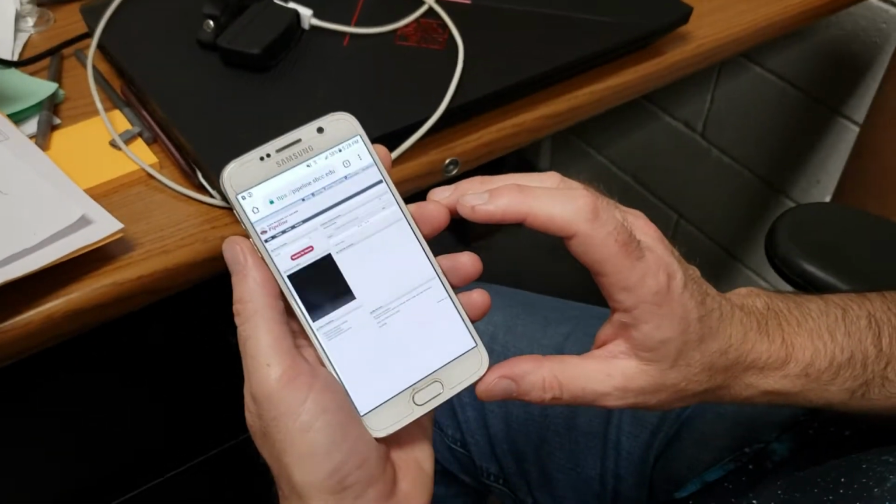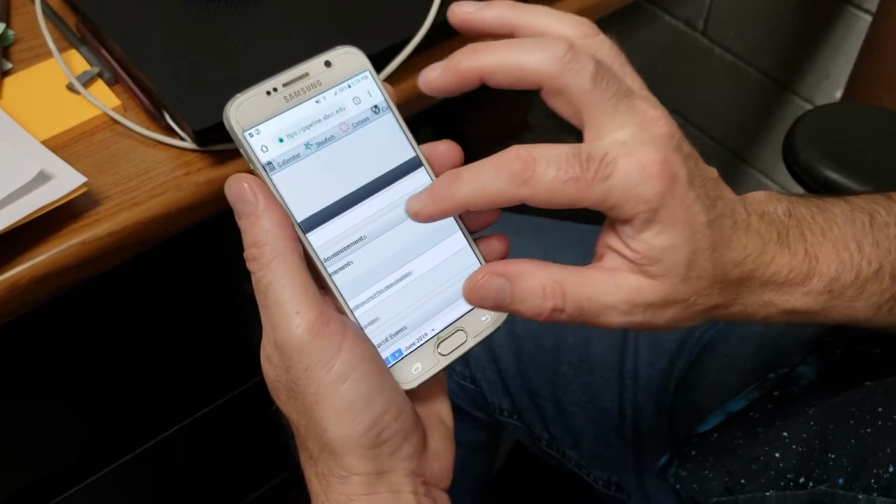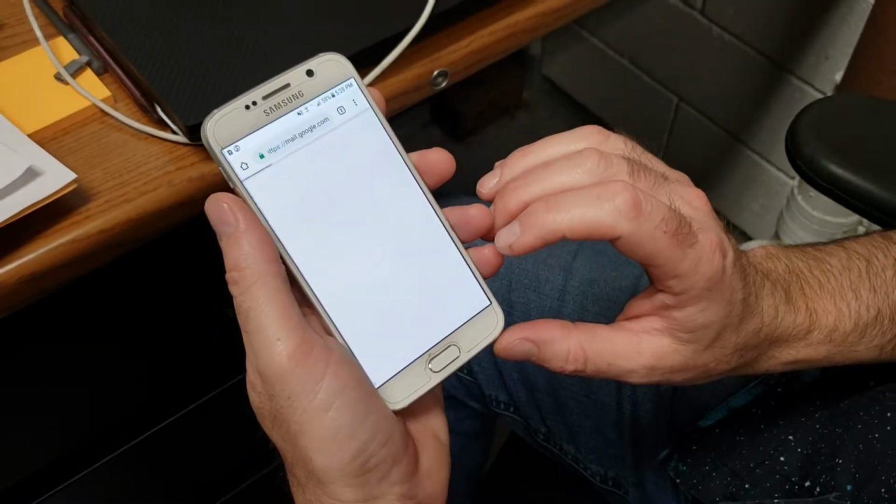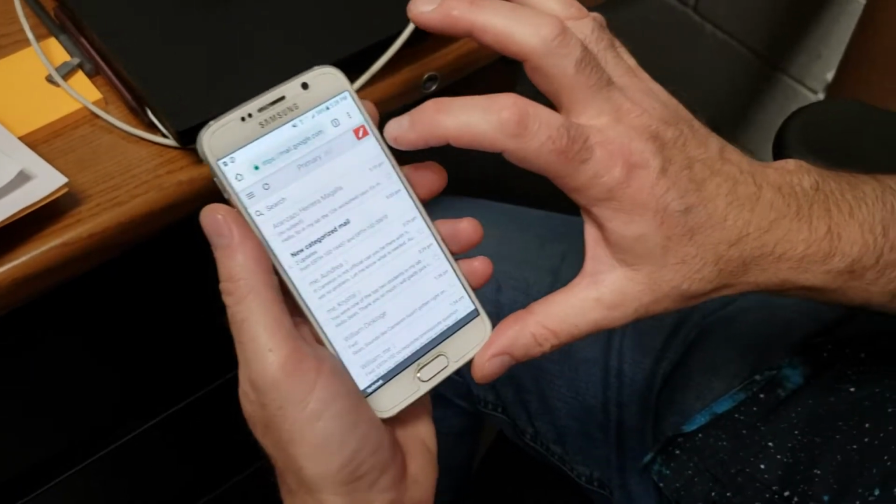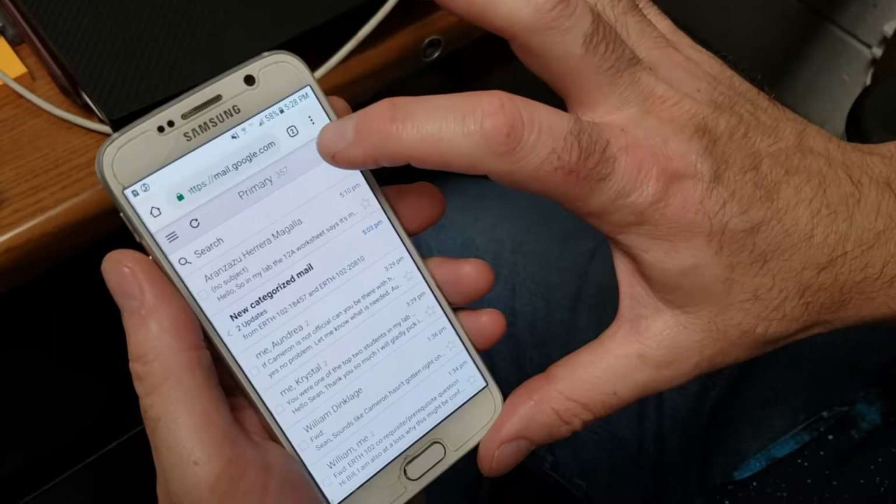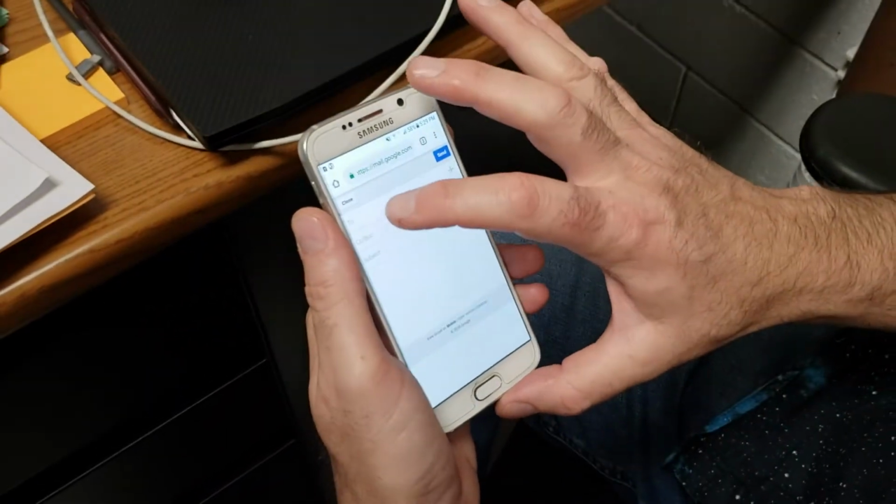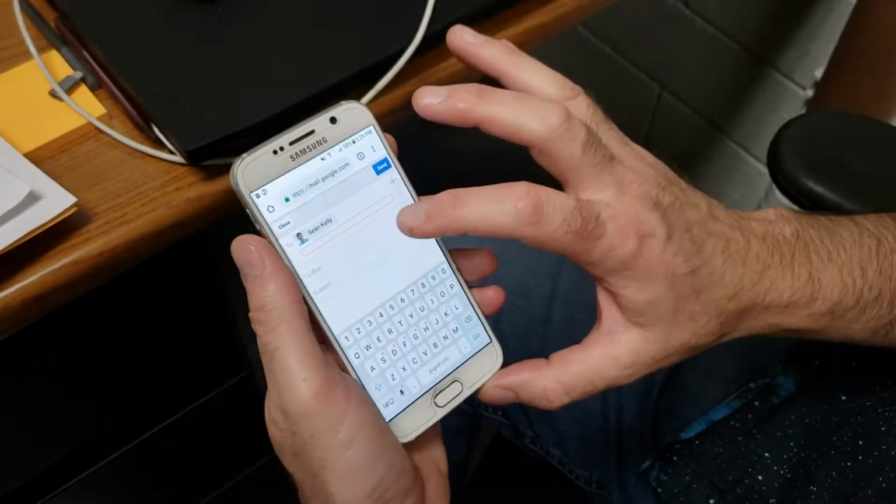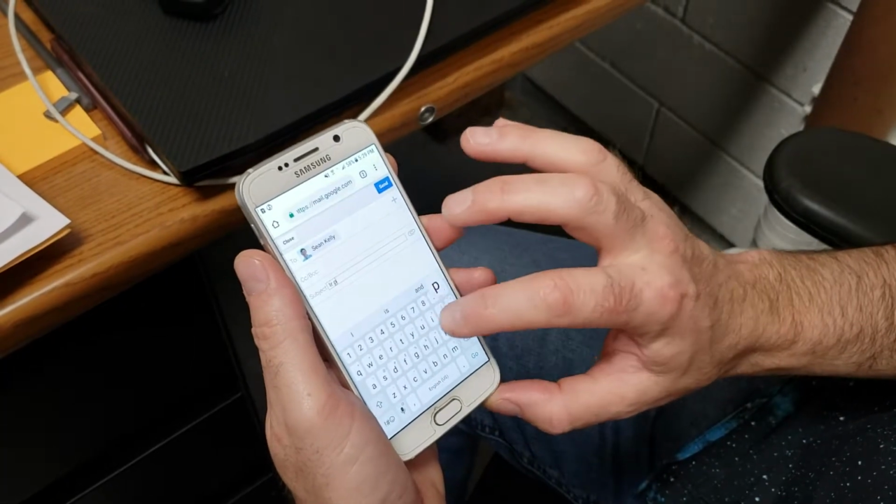Here's Pipeline. And you could do this in the classroom as well. I'm going to go ahead and click the email right here. And so I'm in my Pipeline email. I'm going to click the little pencil here to compose a new email, and I'll just send it to myself. You can send it to yourself, of course. And you could put IR picture. You don't have to do that.